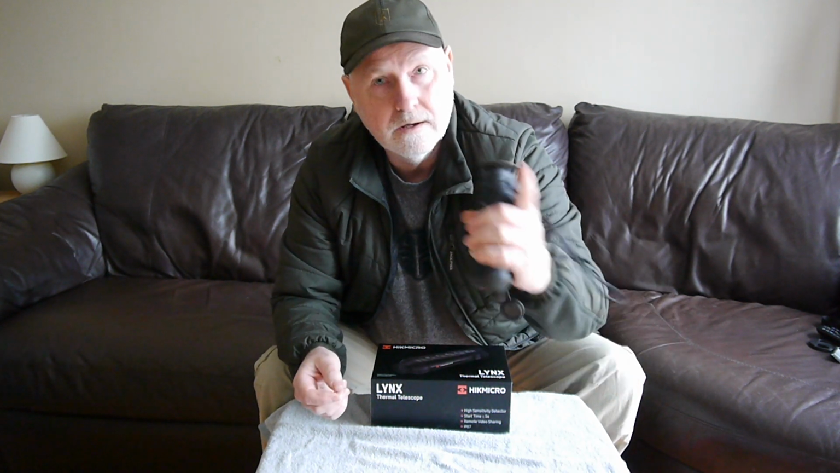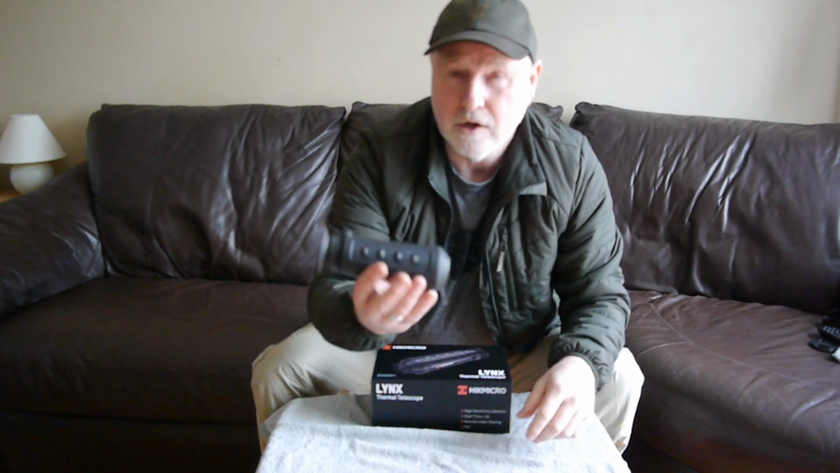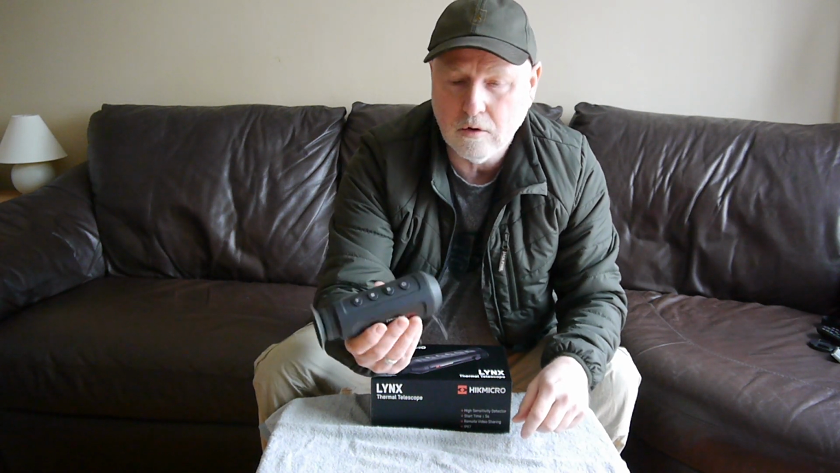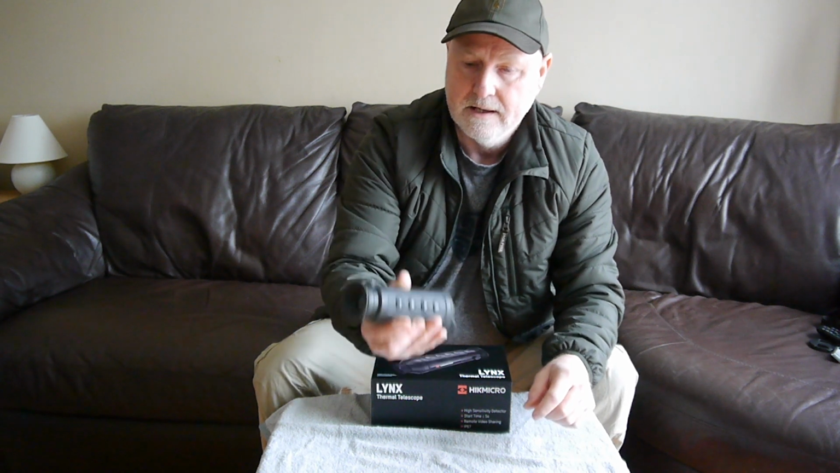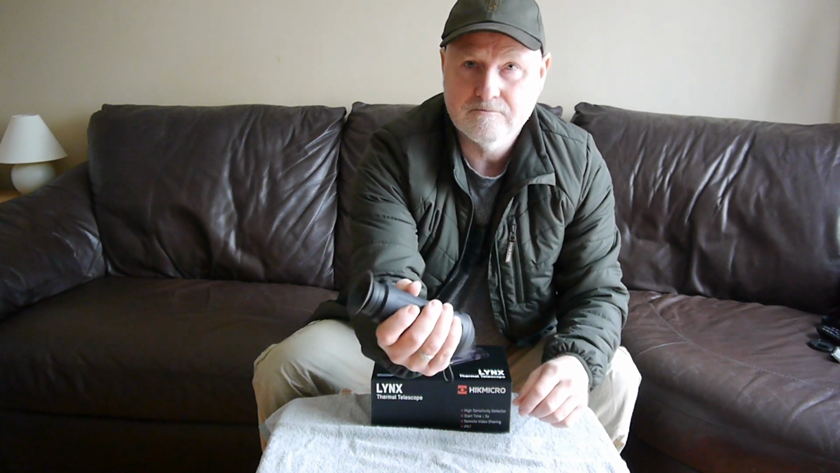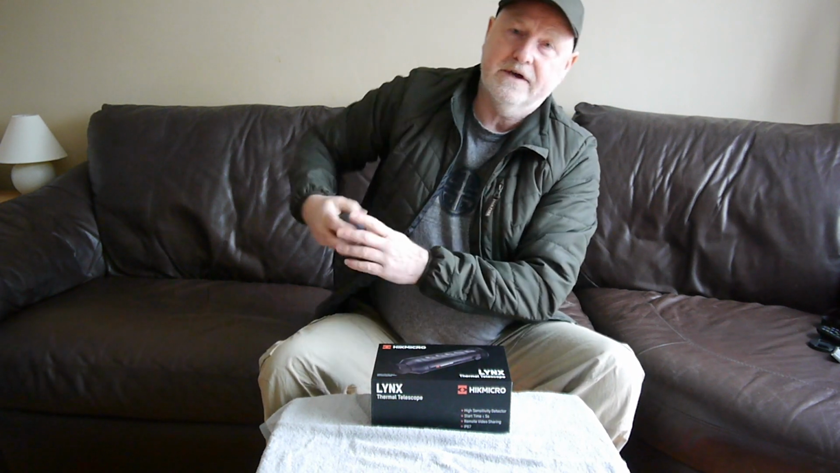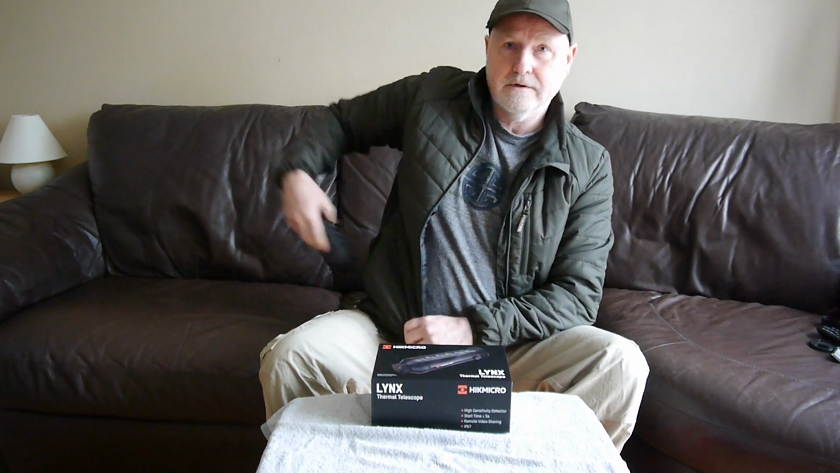It's ergonomics, that's the word I'm looking for. The ergonomics of this device, this spotter, are almost perfect, if anything can be perfect. It fits in your hand really, really well. It's quite small and it can fit in your pocket, no problem at all, as you're walking around.